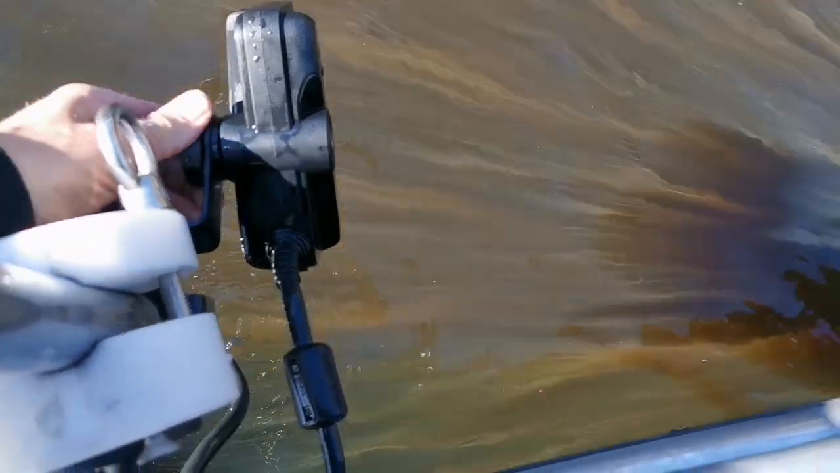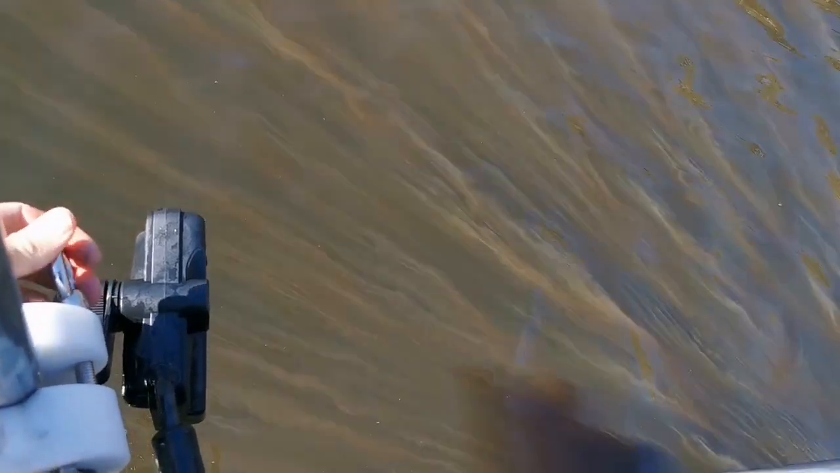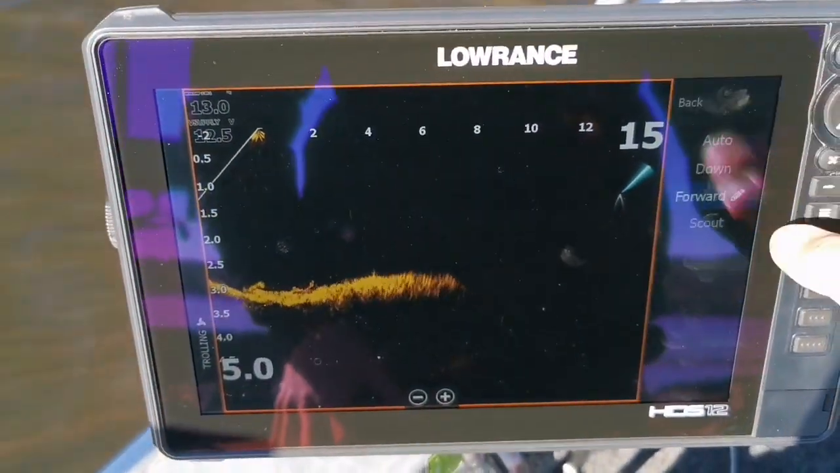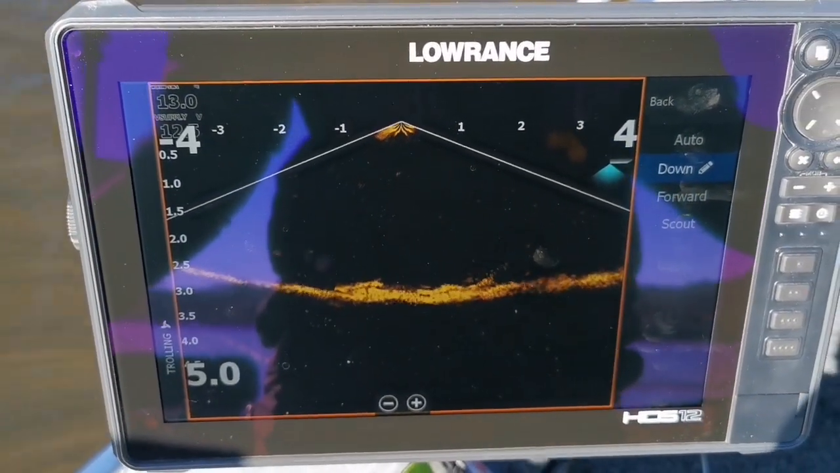All right, so all we're doing is loosening this knob. We're lining up the notches. That's just 2 clicks from forward to down, and then we're just going to drop this back down, go back over to our unit, and we'll change that to down, and there's your down view.